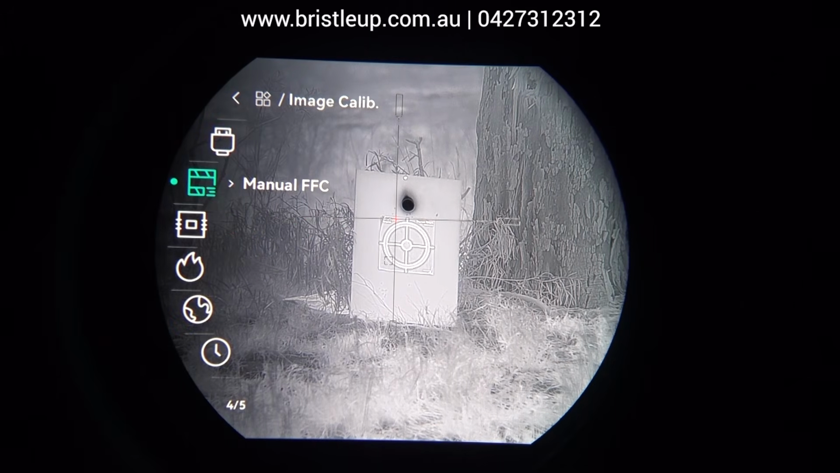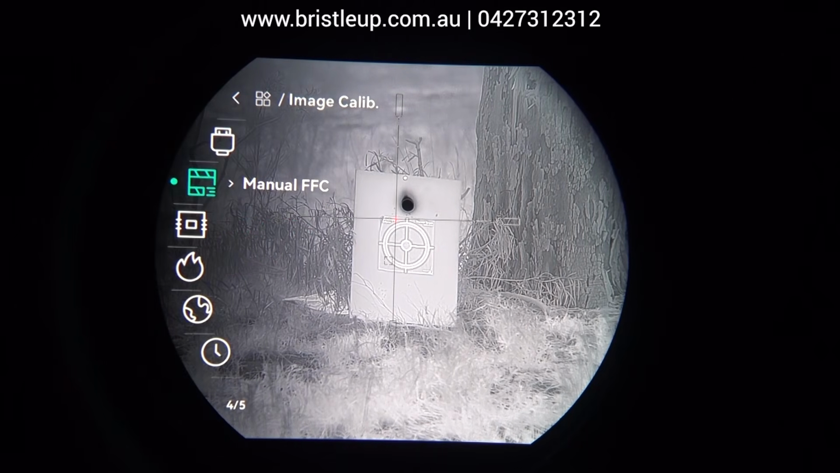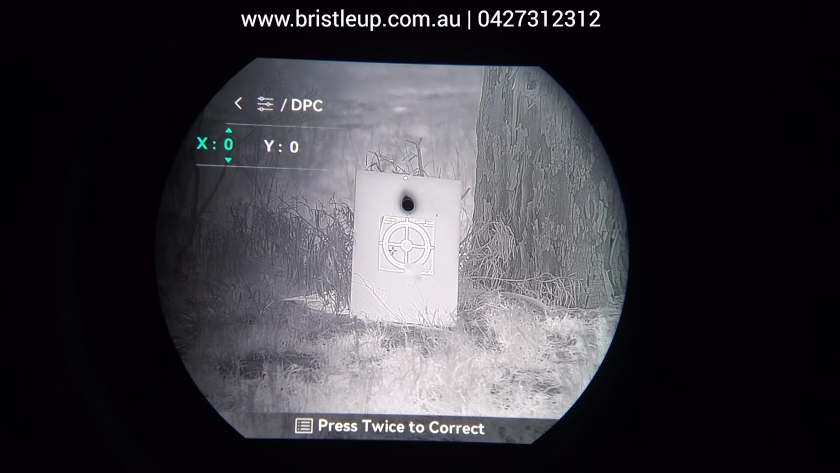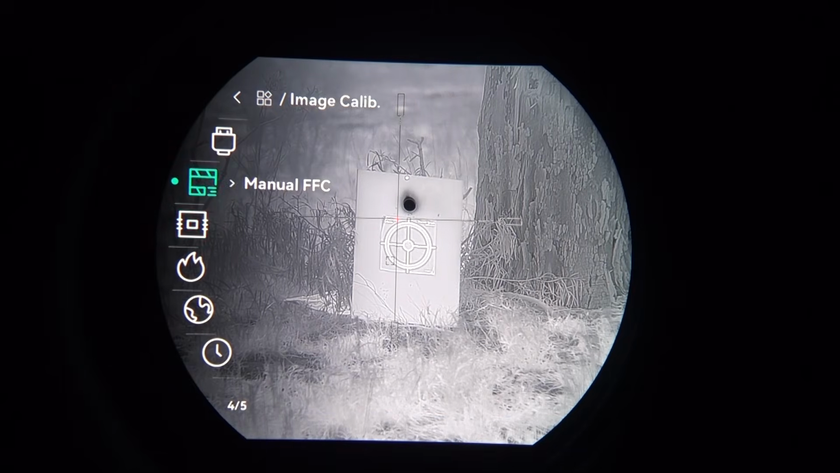All right, moving on, we have our calibration settings. We've got external and manual FFC. Now, I've never played with external, so I honestly don't know what that does. Then we have dead pixels. What you can do with this is repair dead pixels. So if you've got one on your device, you can move your crosshair to it and then double tap the palette button to do a repair. But I'm not going to do that. I'm going to go back now by holding in the palette button.